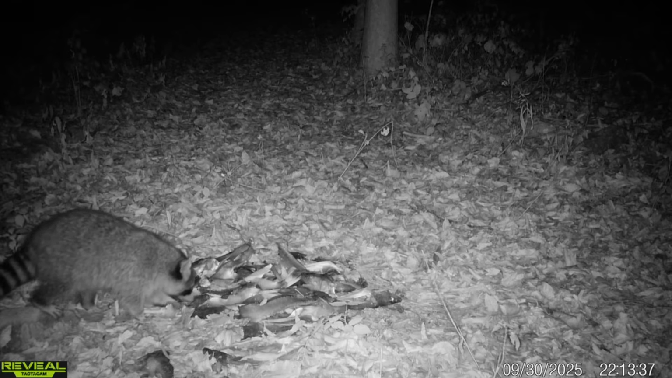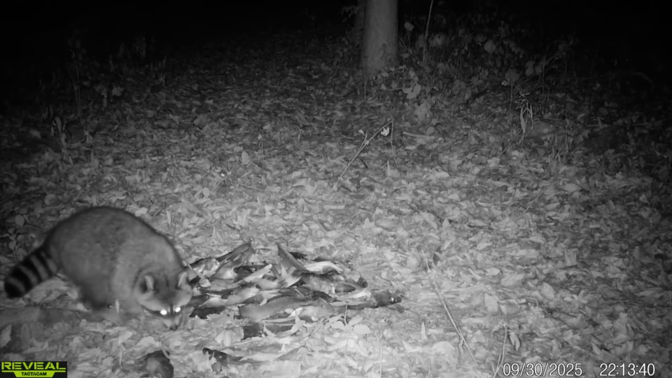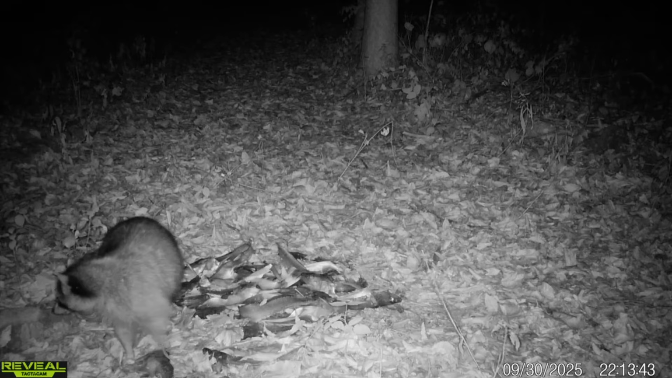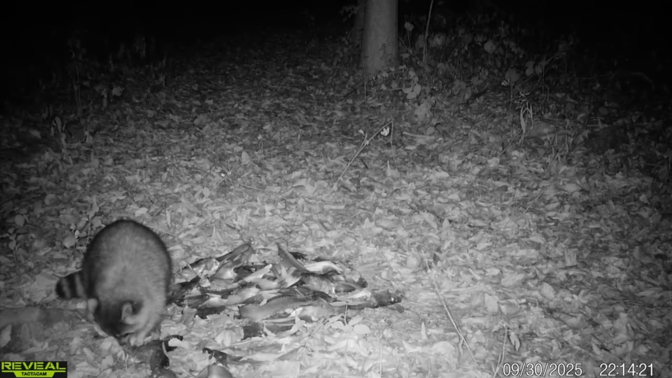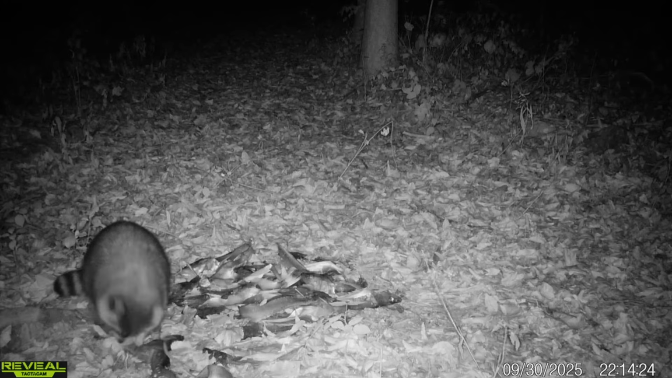Here's another raccoon. This guy was a giant too, just a huge raccoon. And he helped himself for a while also. Pretty cool seeing all these different animals. This Tactacam footage is just awesome, guys.